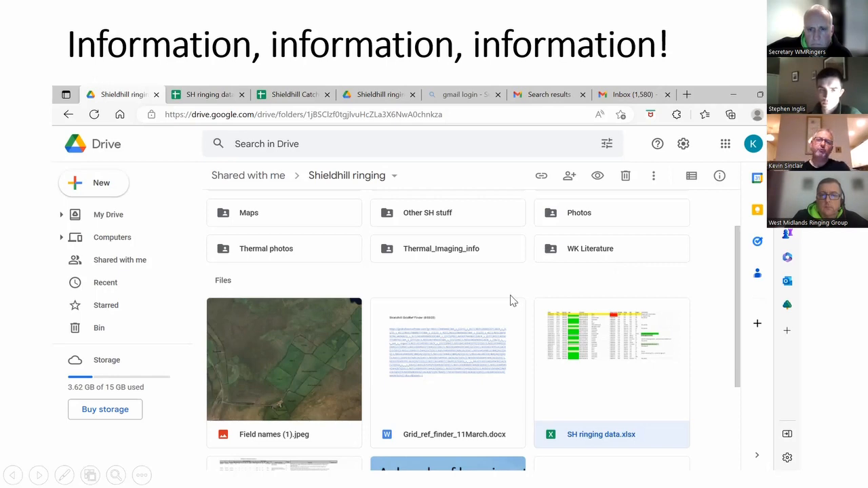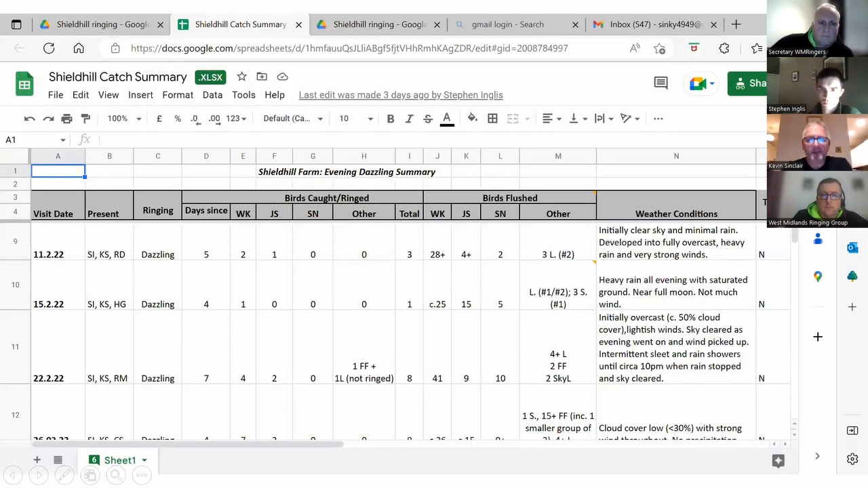So, just drilling down into some of the data that we capture from each visit. This is our catch summary spreadsheet. So a lot of the normal stuff you would expect to see in there, visit date and who was there and all that. But the section here, birds caught and ringed, obviously, goes without saying. But we also noted how many days it was since our last visit. We wondered if that might have an impact if we were visiting regularly or leaving it a longer period of time.